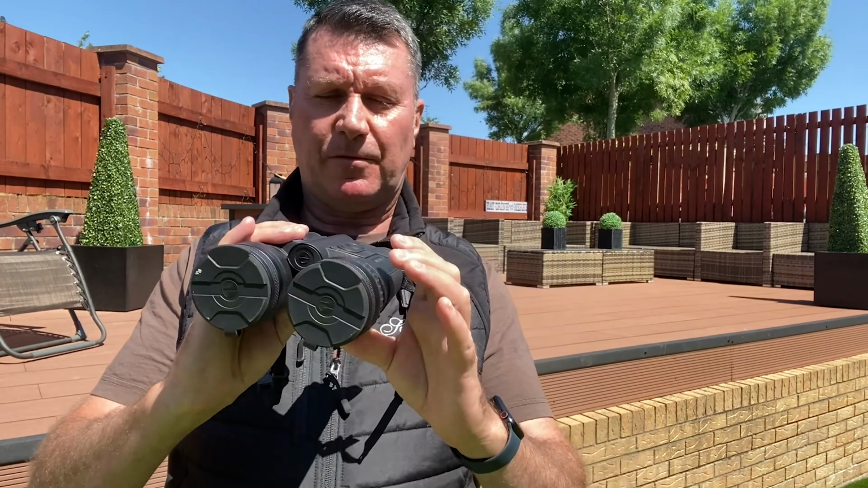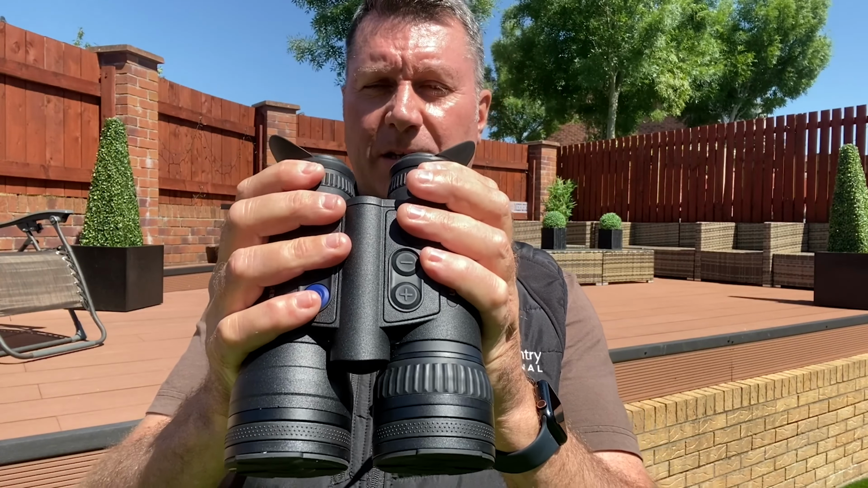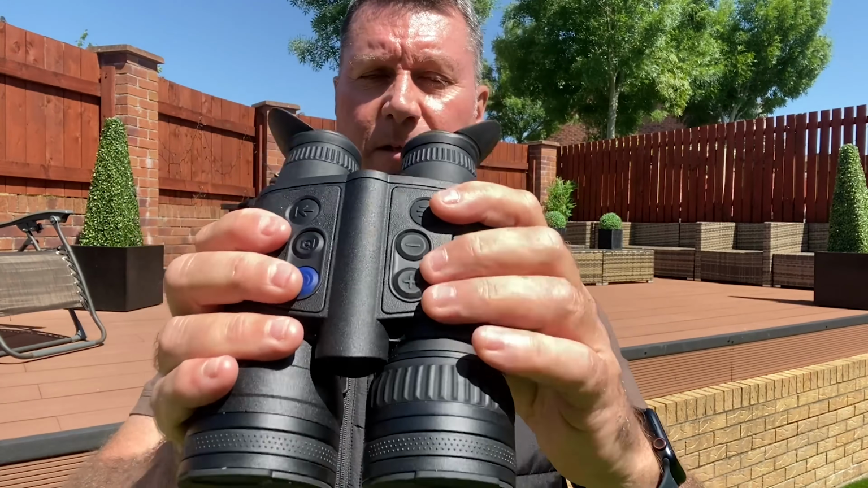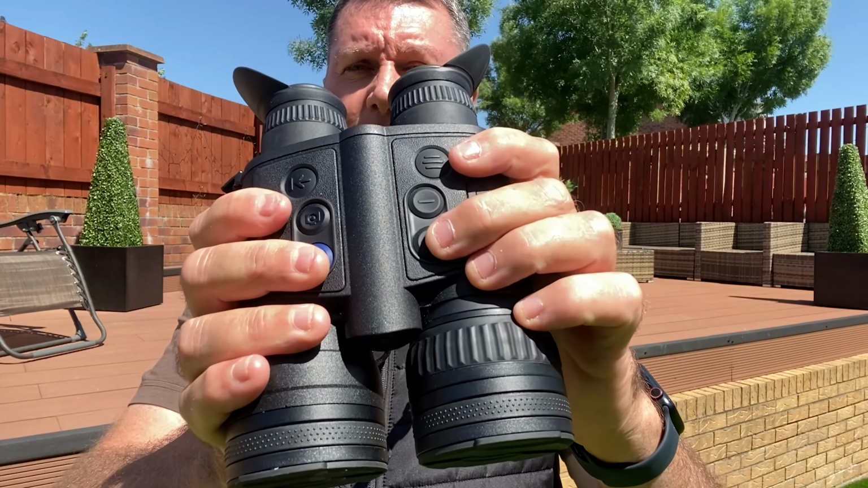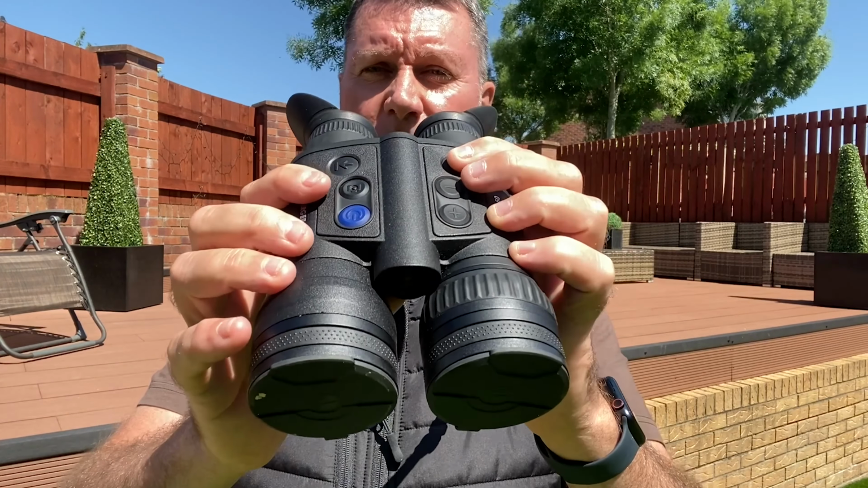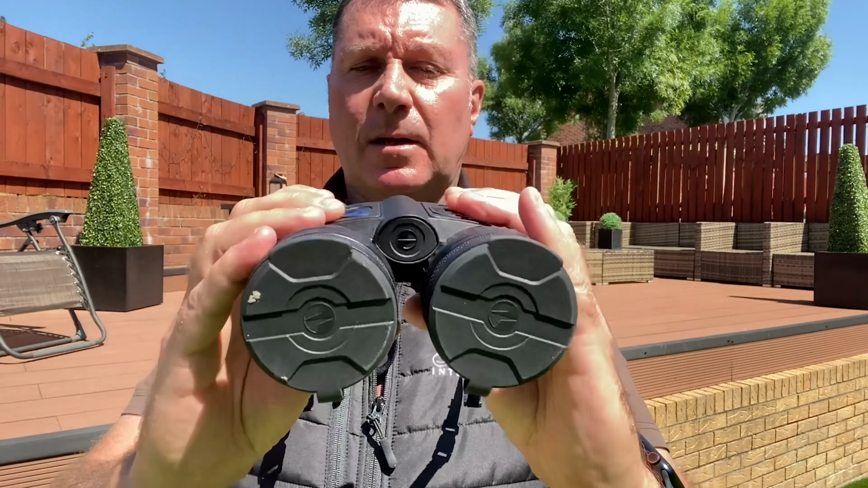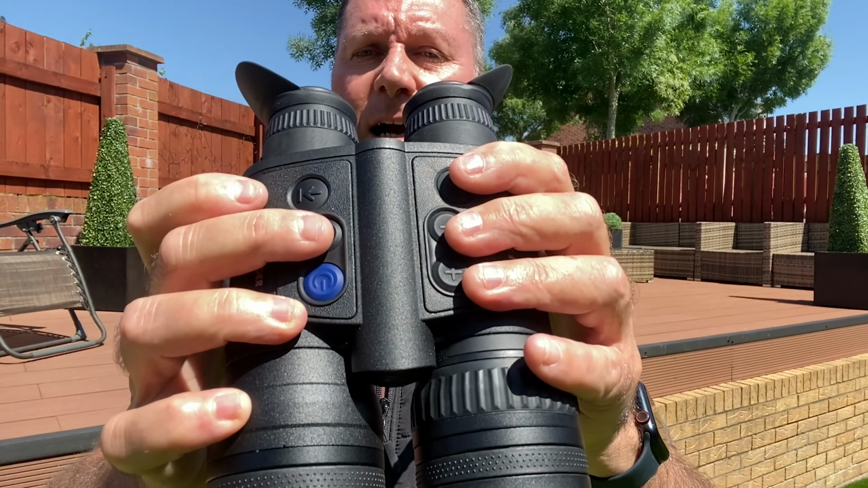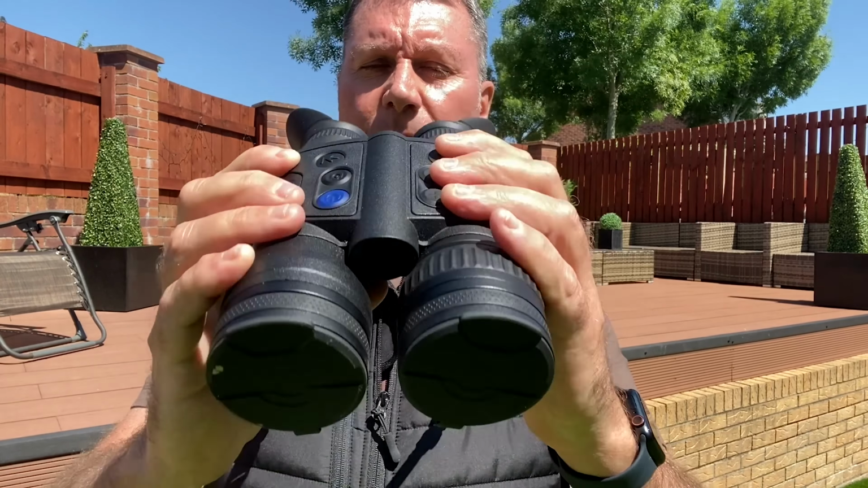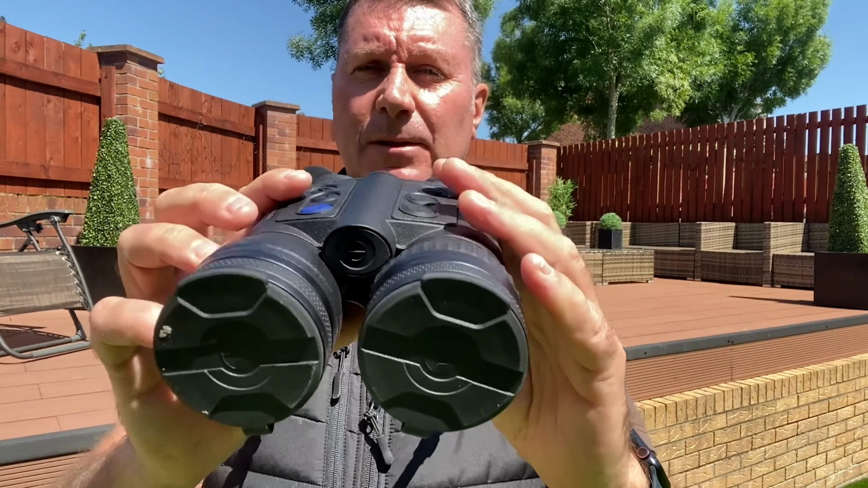The buttons to use them, there's a focus wheel at the front. You've got your diopter eye focus here to suit your own eyes. You've got these menu buttons at the top, so you've got your mag out, mag back in again, and your menu button, which takes you into the options within the unit. Your on off switch here, and then you've got your camera button, or for a long press you can take movies. And this is your laser rangefinder at the bottom.